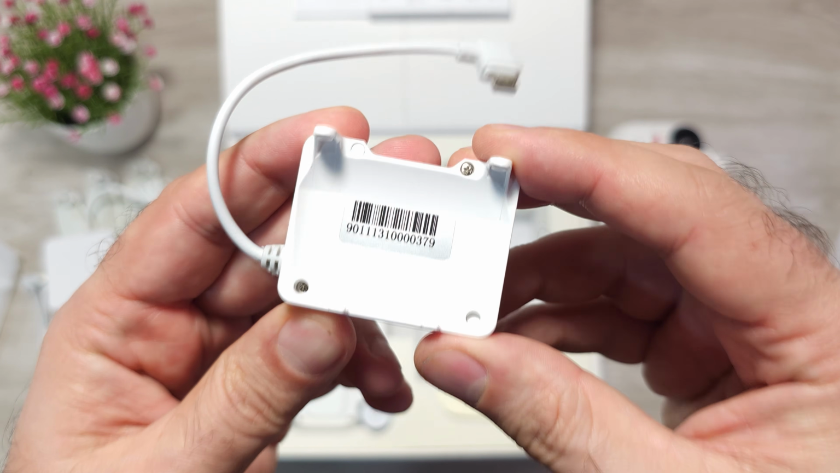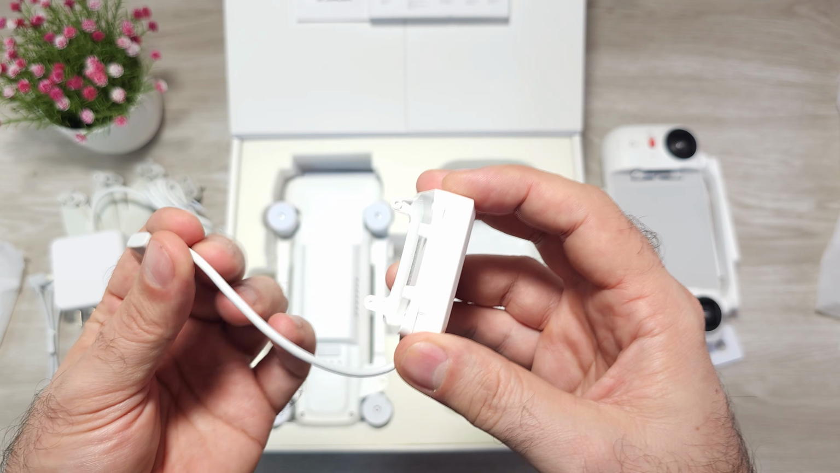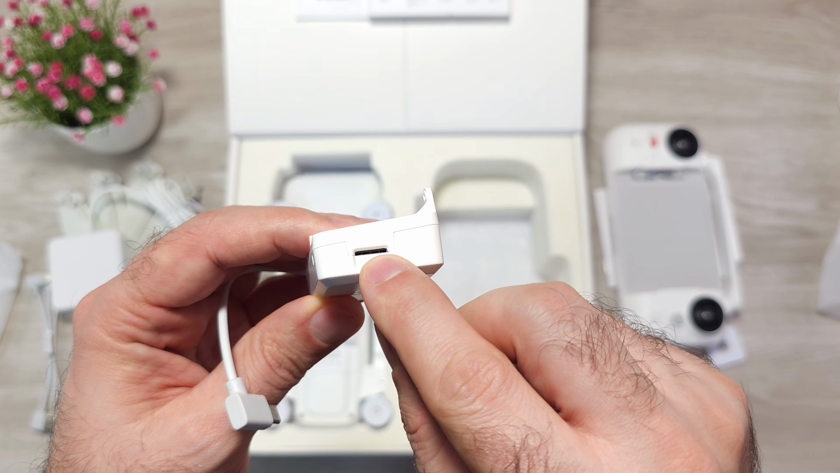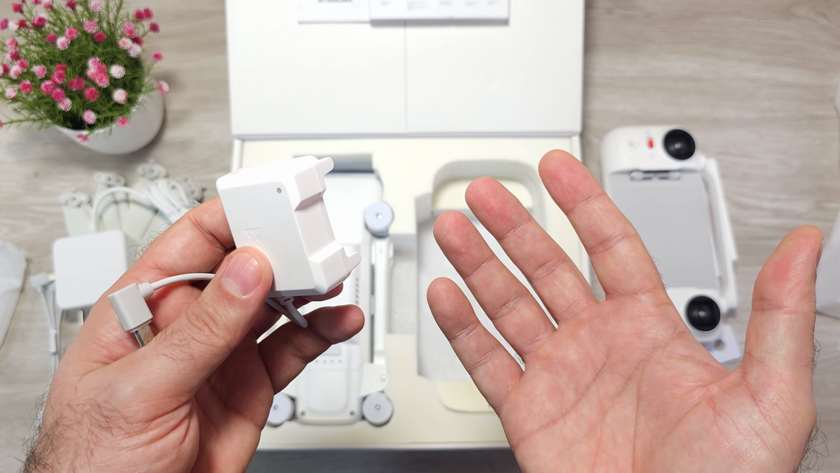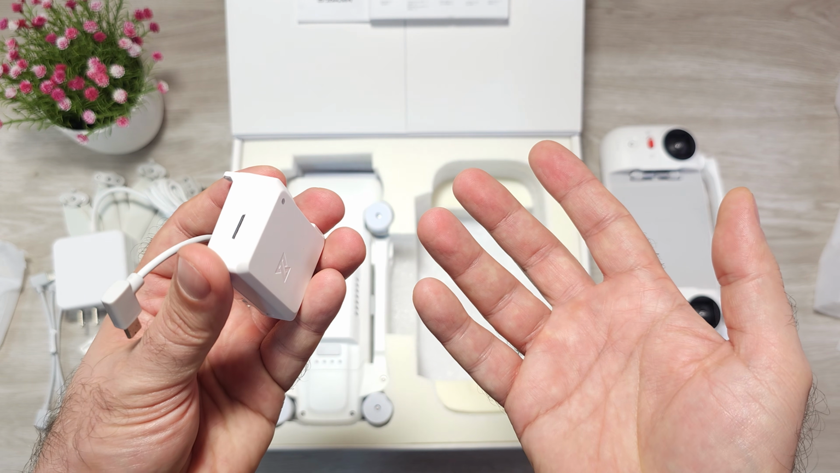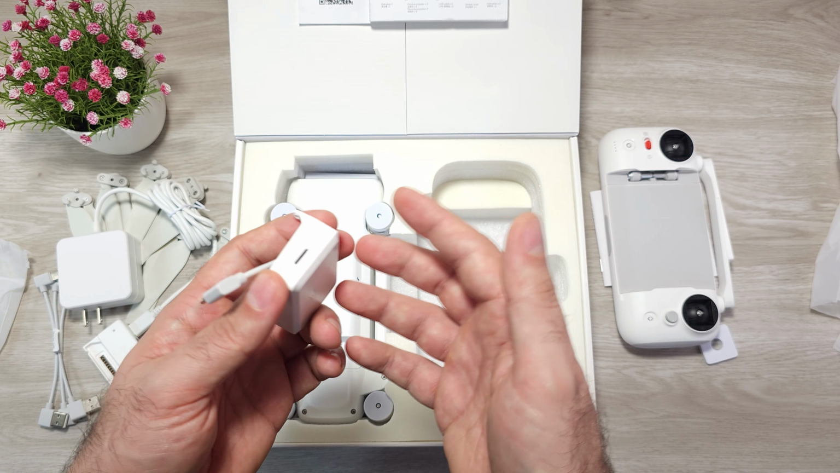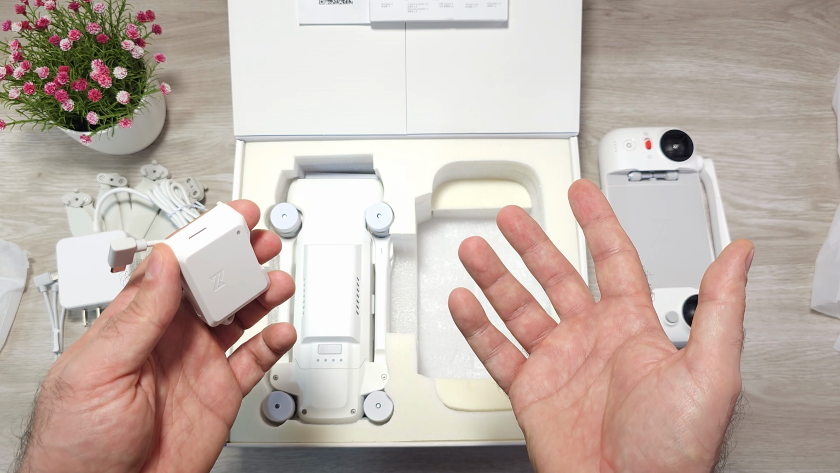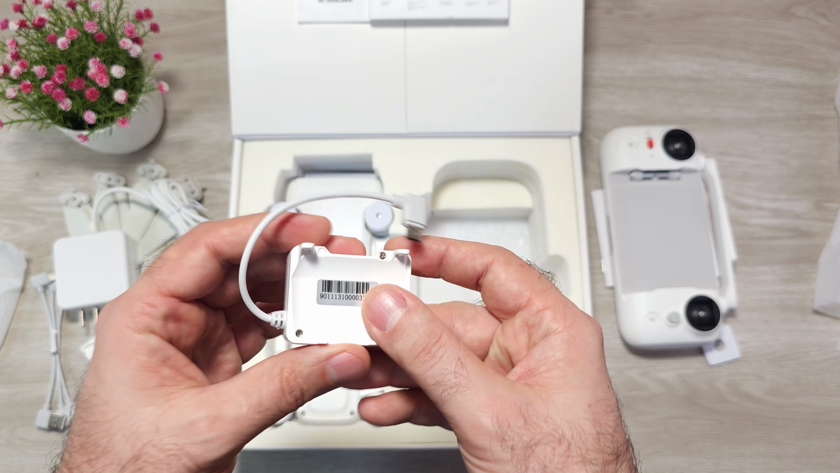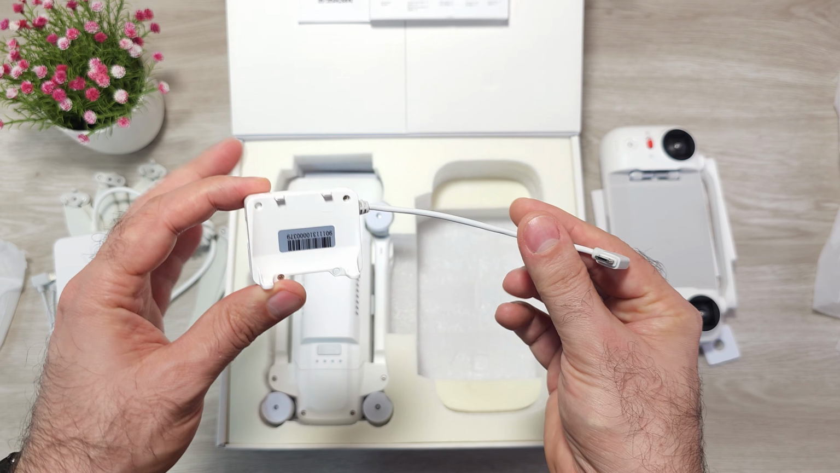This is a 4G module. That means you can plug this into the back of the drone, put a SIM card in it, and anywhere you have 4G coverage, you will not be losing signal. It will transfer the signals via 4G. If you go behind a building, there are big obstructions for the signal. You always need a clear line of sight between the drone and the controller. With this, you don't need that. You can go behind the building. As long as you have 4G coverage, you will have a transmission.